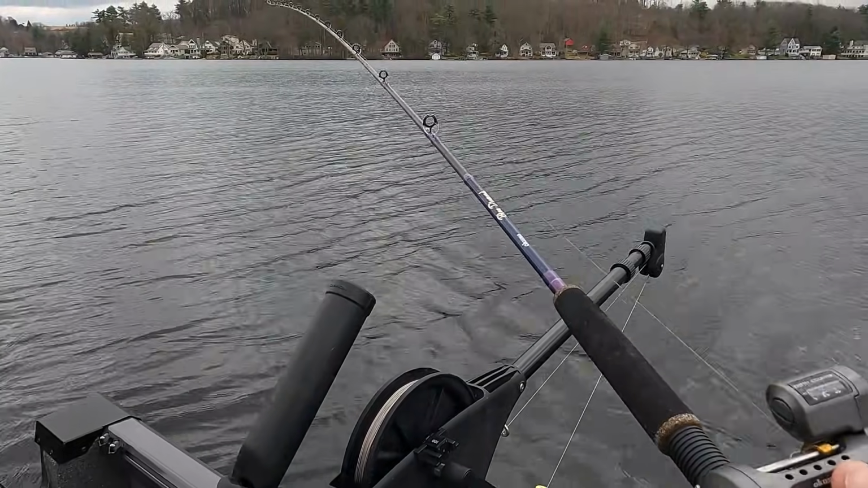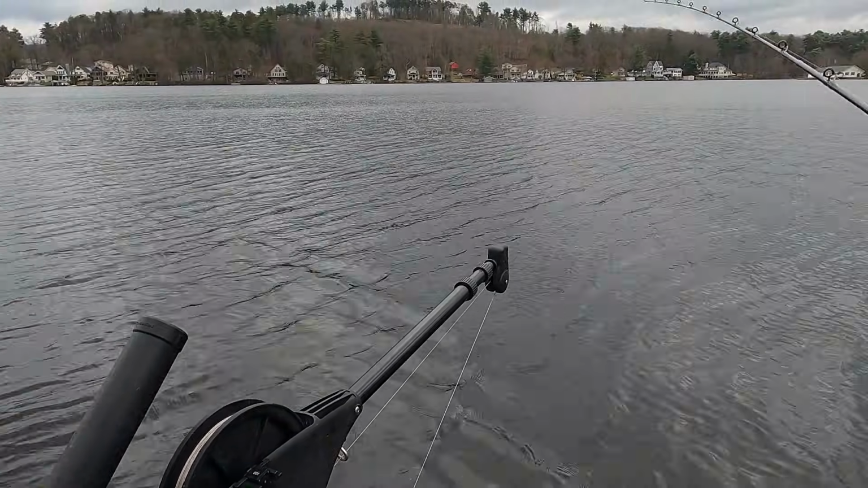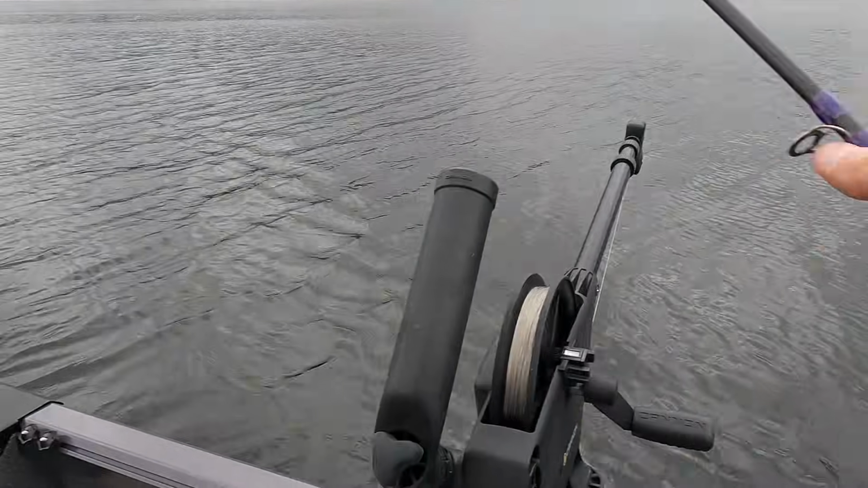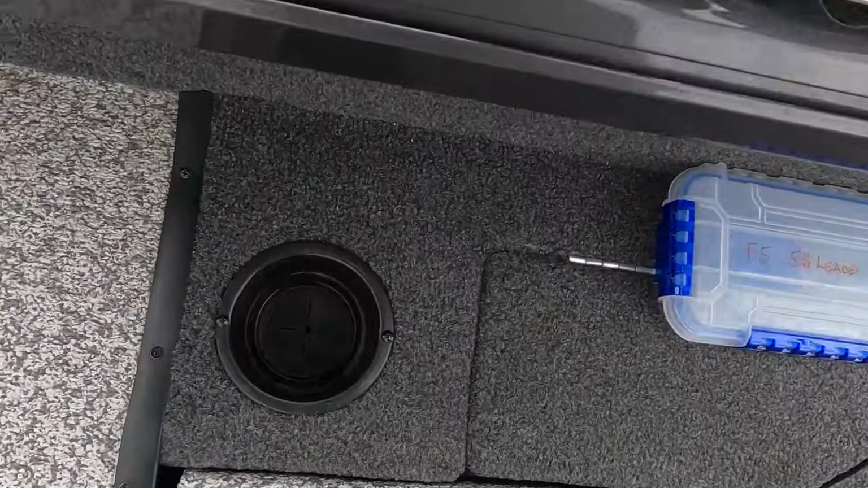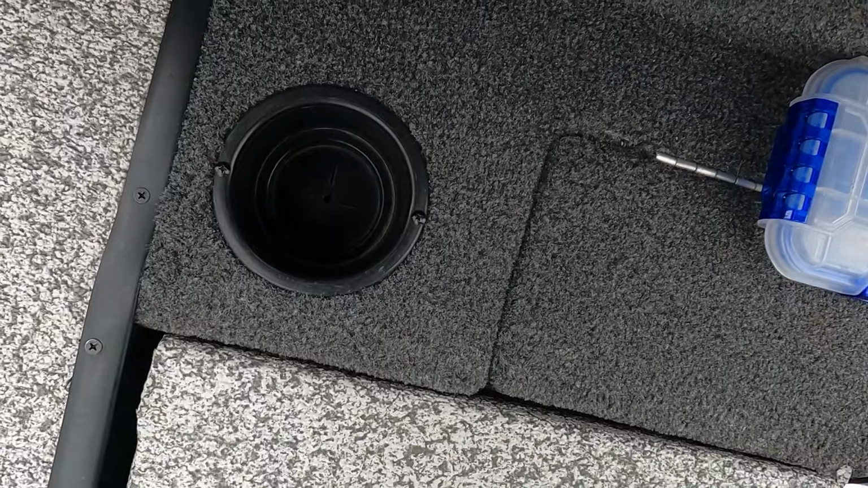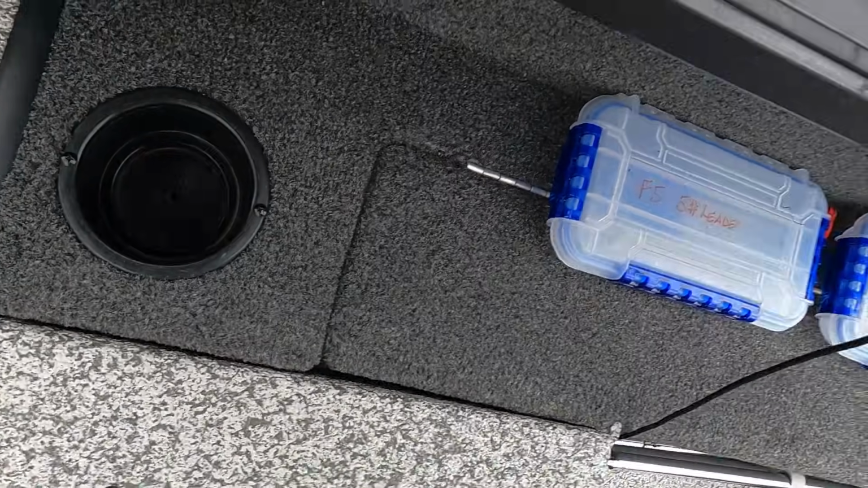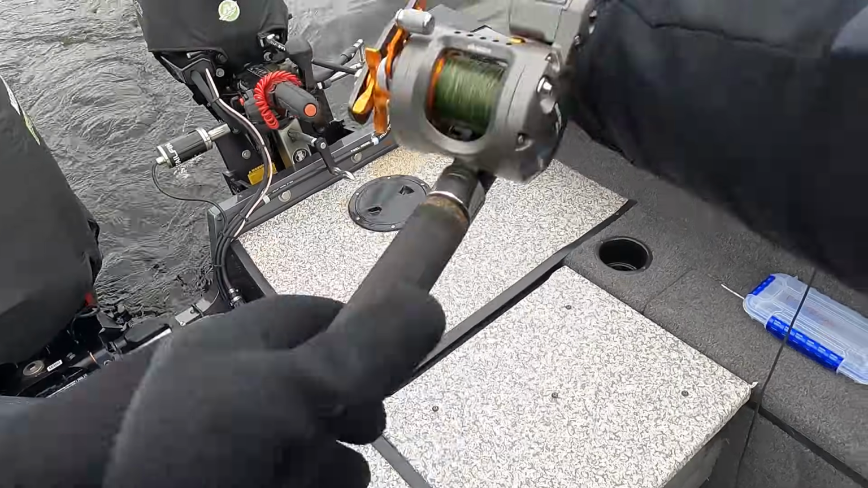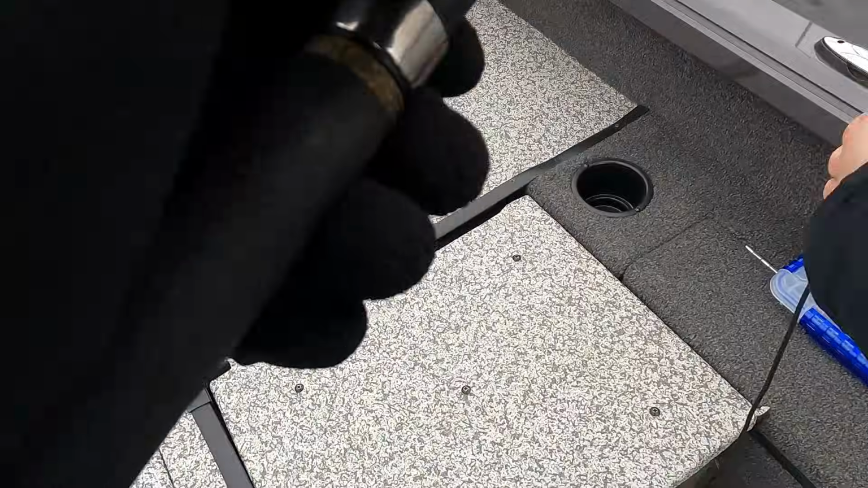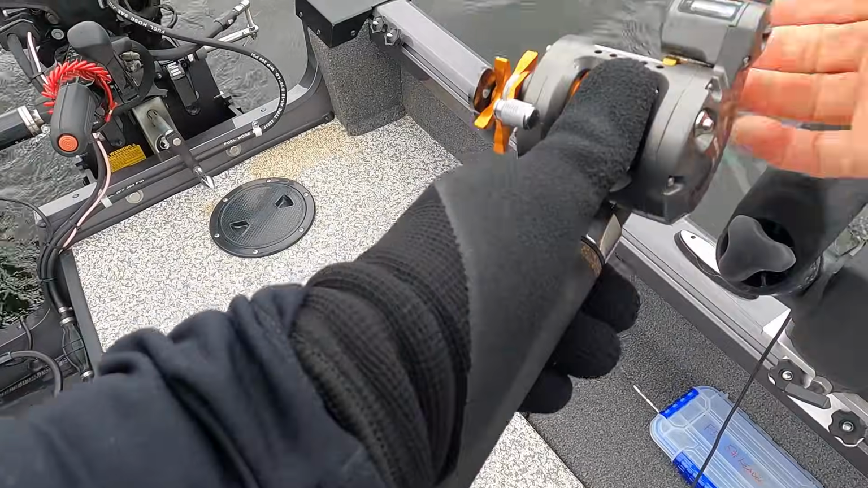All right, there's 100. There's 110. And we'll pull that down. All right, 110 feet behind the boat and a depth of, we'll go 10.